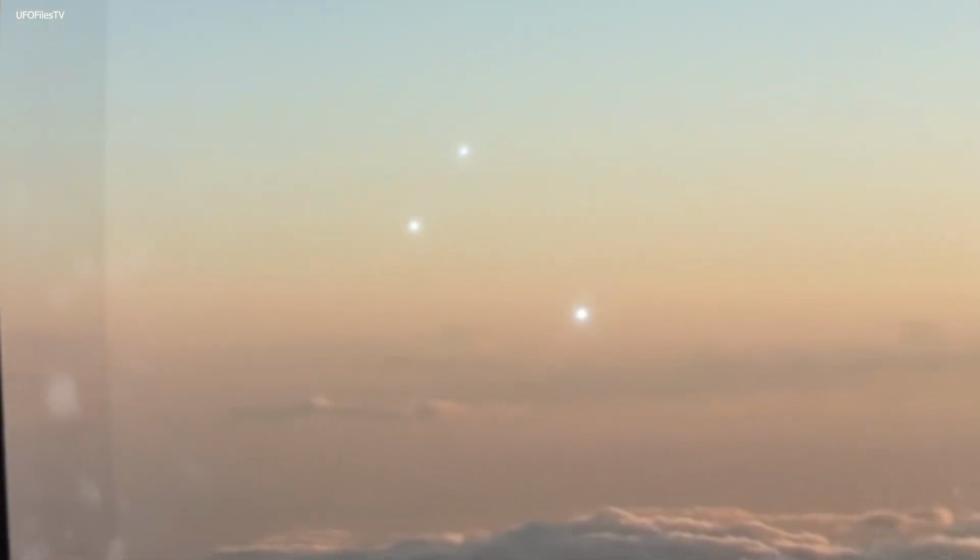A UFO. This incident occurred in the USA in 2013, when a passenger recorded 3 strange lights from the plane's window. They seemed to be moving in the same direction, almost as if they were part of one huge spacecraft or something. Or maybe they were 3 different spacecraft. Now we know that humans haven't created aircraft like that, and this fact points us all in only one direction, that these lights are UFOs. Don't you guys agree with me on this one?